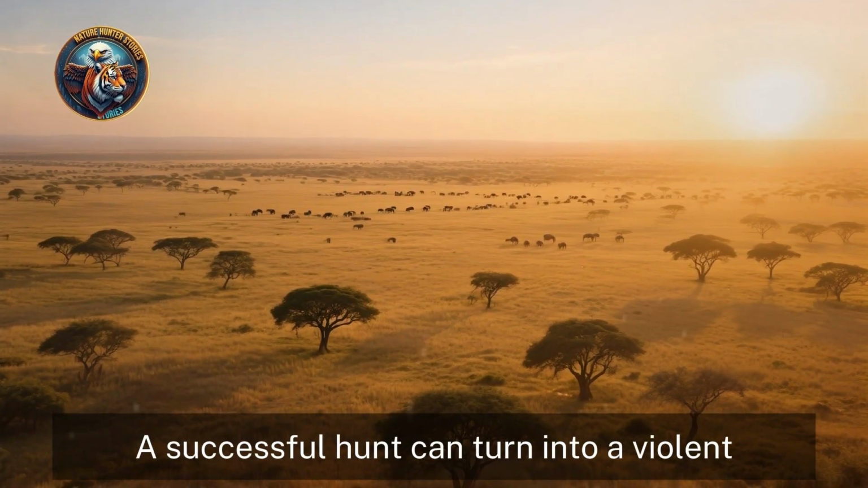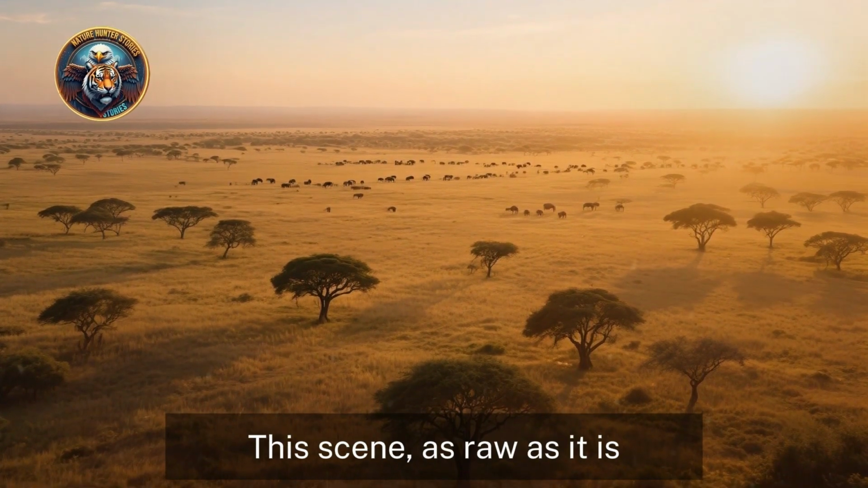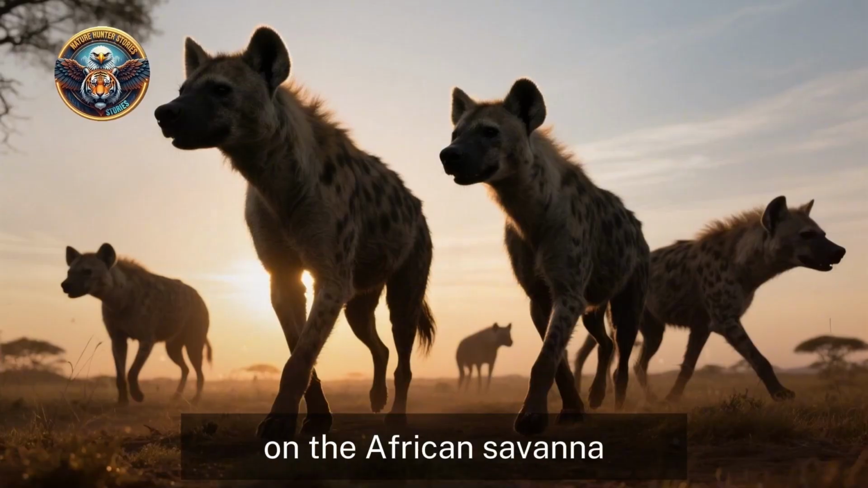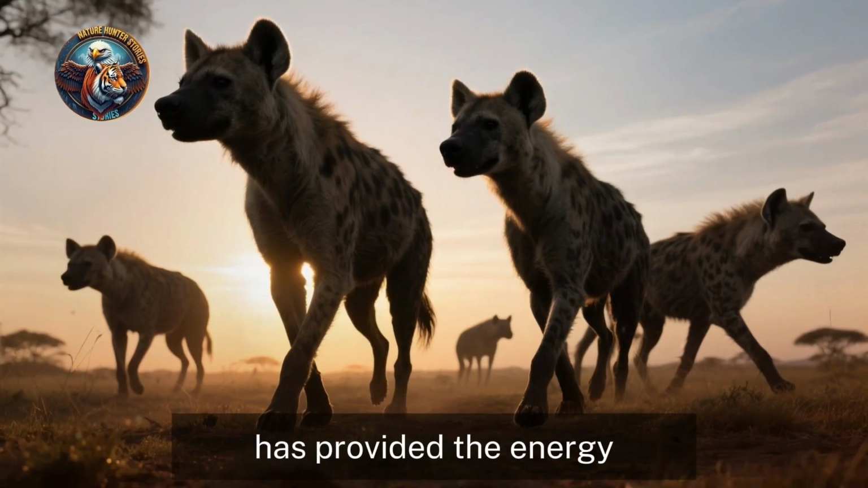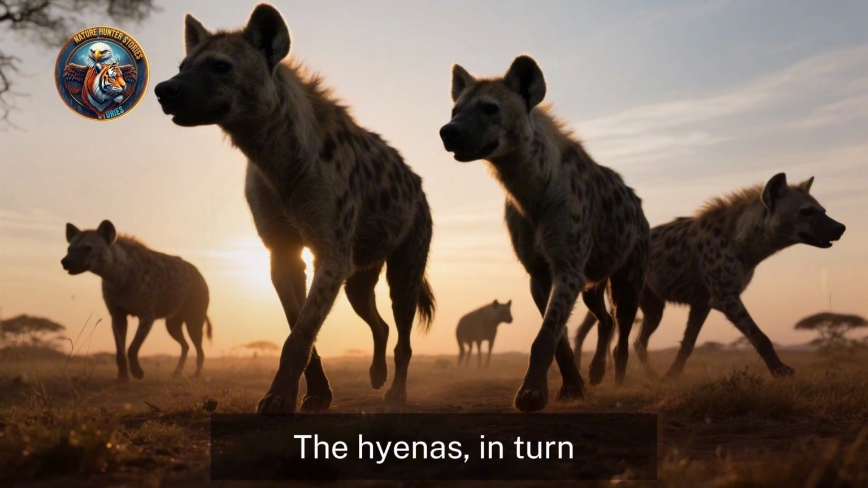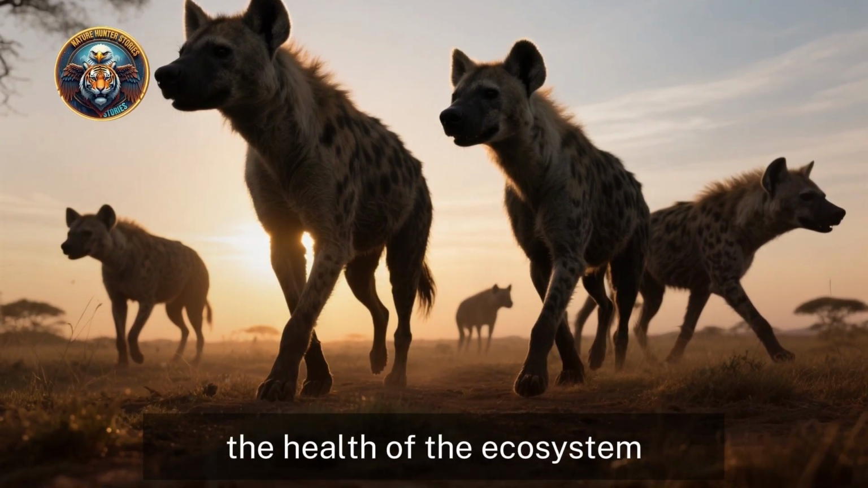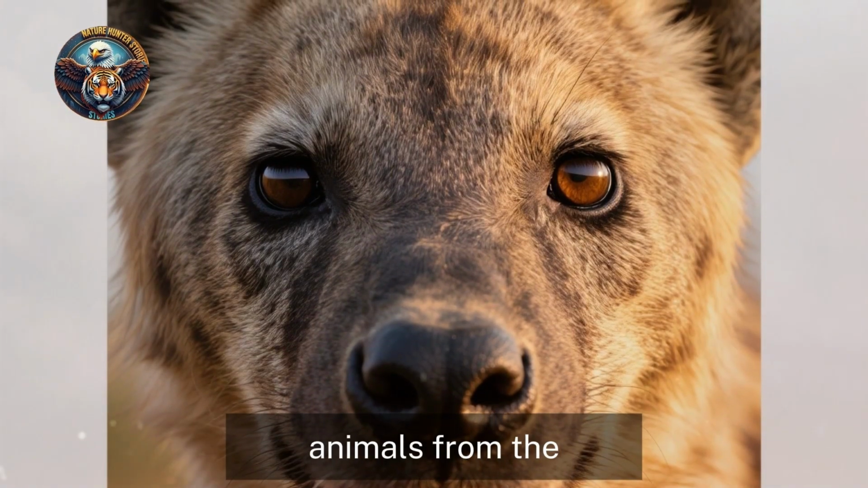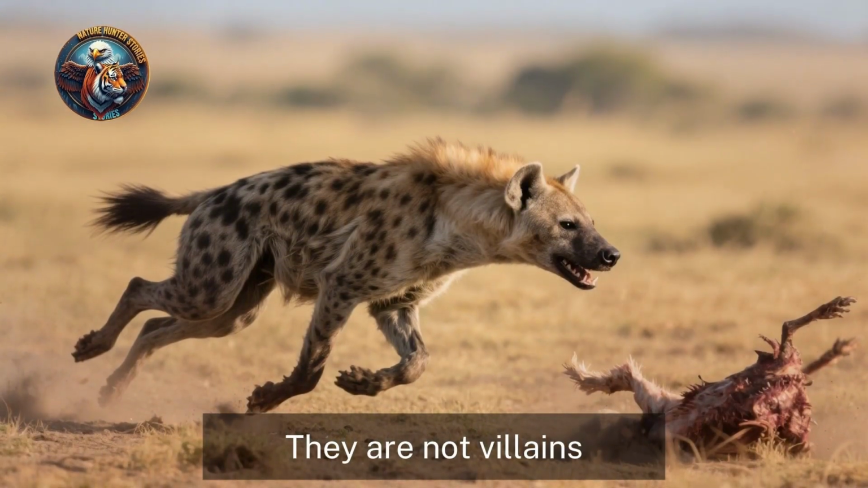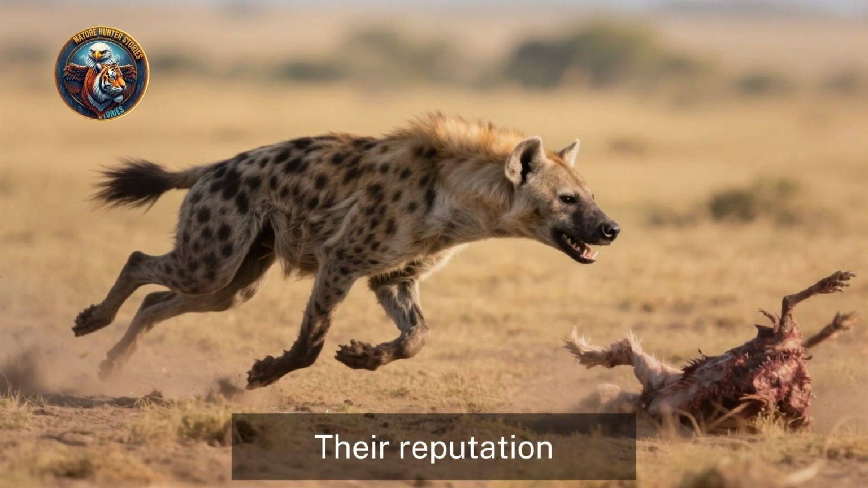This scene, as raw as it is, is a vital part of the circle of life on the African savanna. The wildebeest has provided the energy needed to power the next generation of hyenas. The hyenas, in turn, play a crucial role in maintaining the health of the ecosystem, culling the weaker or older animals from the vast herds and cleaning the plains of carcasses. They are not villains, but essential players in this intricate web of life. Their reputation as mere scavengers is a profound injustice to one of the most successful and intelligent predators on the planet.